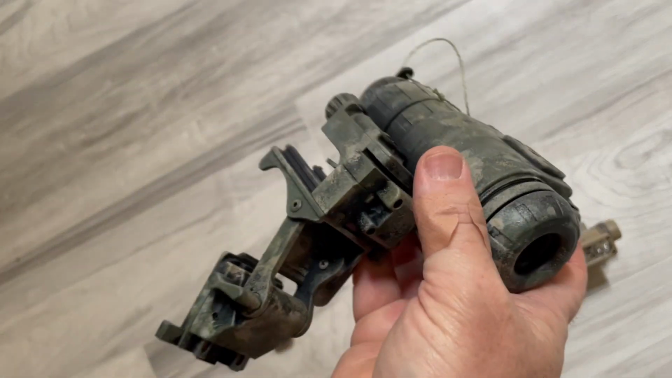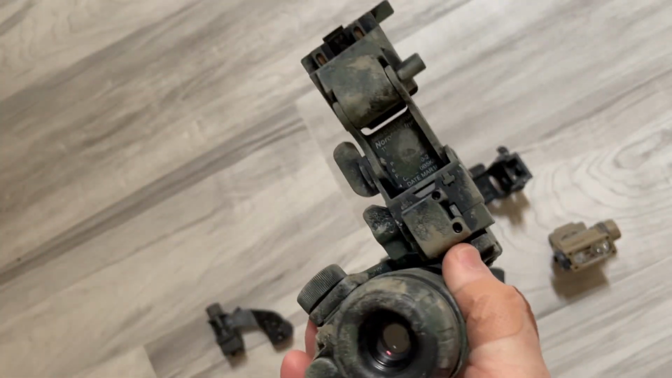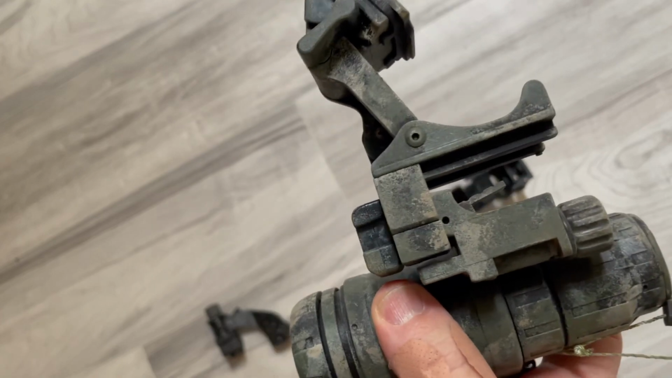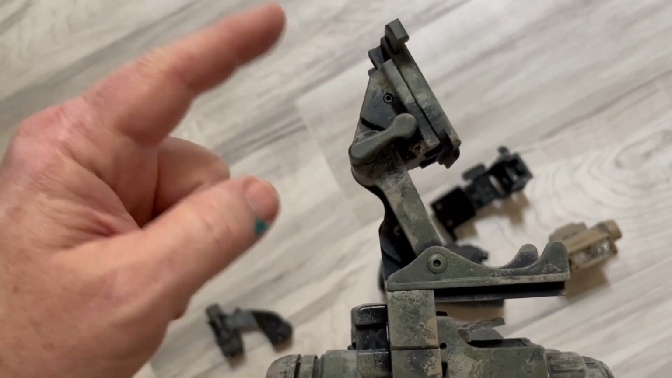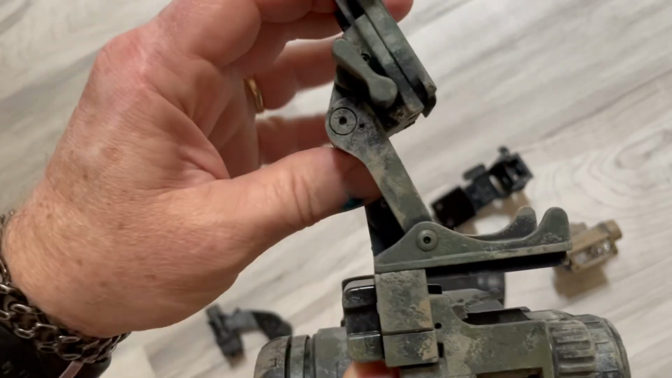So this is a mount that comes off one of my helmets I have in another video. Yeah, I've camoed it for the most part, just knocked the edges off. It's a Norotos. I'm not sure what version this one is, but I like it because it's got the slider up here, goes up and down. I'll just show you. So that slides up and down. Nice feature.